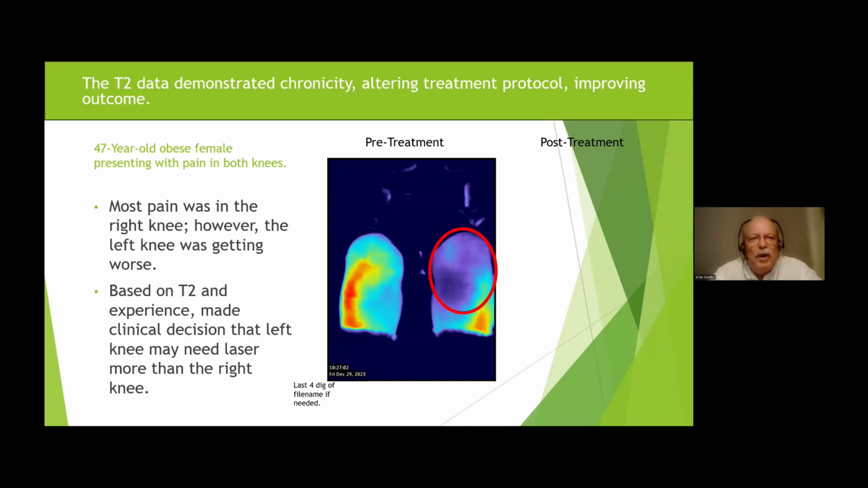So here we have a patient who came in, a 47-year-old obese female, with pain in both knees. I've been treating the right knee because that's been hurting, but she really wasn't responding as I wanted. So I took the picture and I go, oh my gosh, look at the left knee. You see how blue it is. It's relative. I'm not going to say it's avascular, but it's certainly restricted in blood flow, and it's cold to the touch.